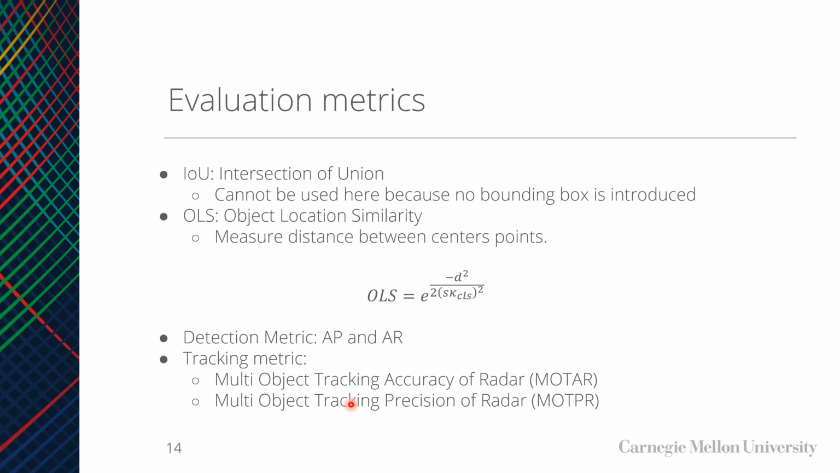Here we introduce the evaluation metrics. The usual metrics for detection and tracking are based on intersection over union. However, it cannot be applied to radar-based tasks because we do not have bounding boxes here. So instead, we use object location similarity, OLS, to measure the distance between detected objects. We modify the traditional AP, AR, MOTA, and MOTP measurements with OLS to measure detection results and tracking results respectively.